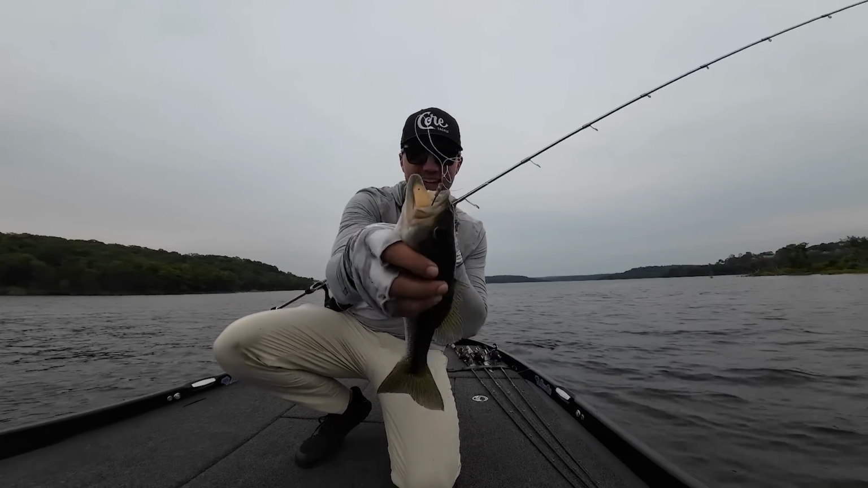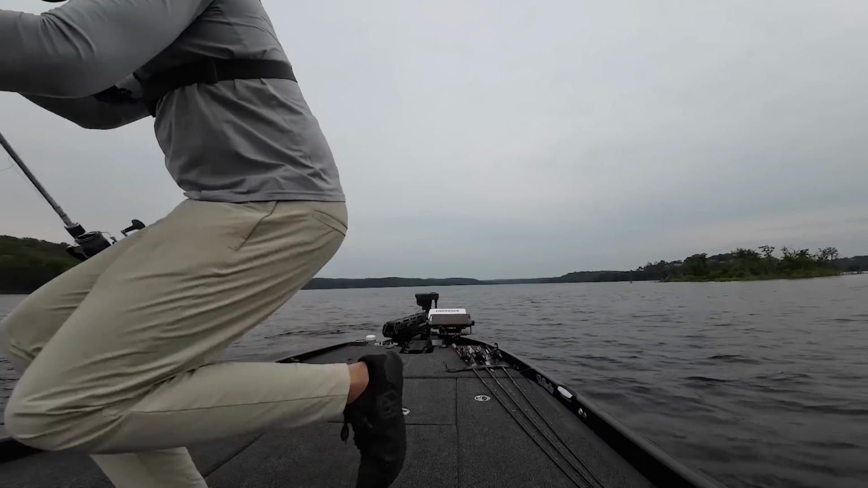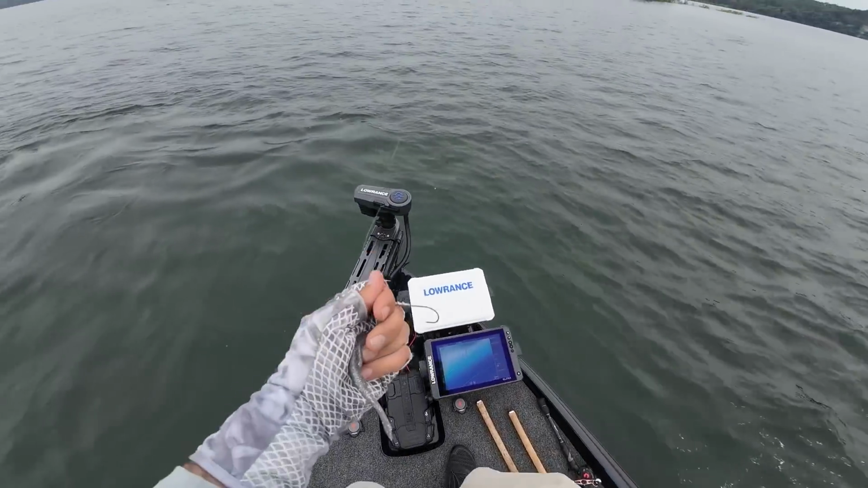Got that fish on the Scamper Rig Core Tackle. I'm gonna get back down there, get another bait rigged up. There's so many of them down there, guys. This is crazy. Okay, let's get re-rigged.